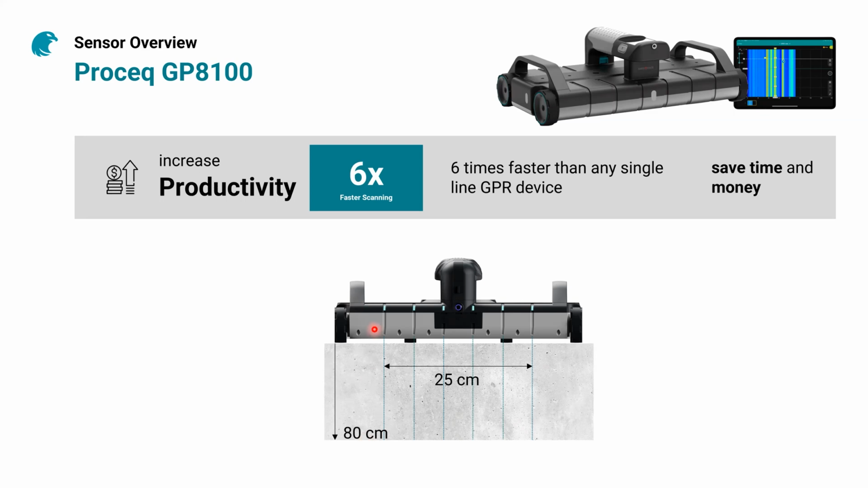If you look over here down below, you will see the backside of the GP8100. You will see the antennas. And because of the technology, we can go deep down to about 80 centimeters, which is very unique for this type of array. And at the same time, we can scan a width of 25 centimeters with a single pass. And that's also very innovative as well.